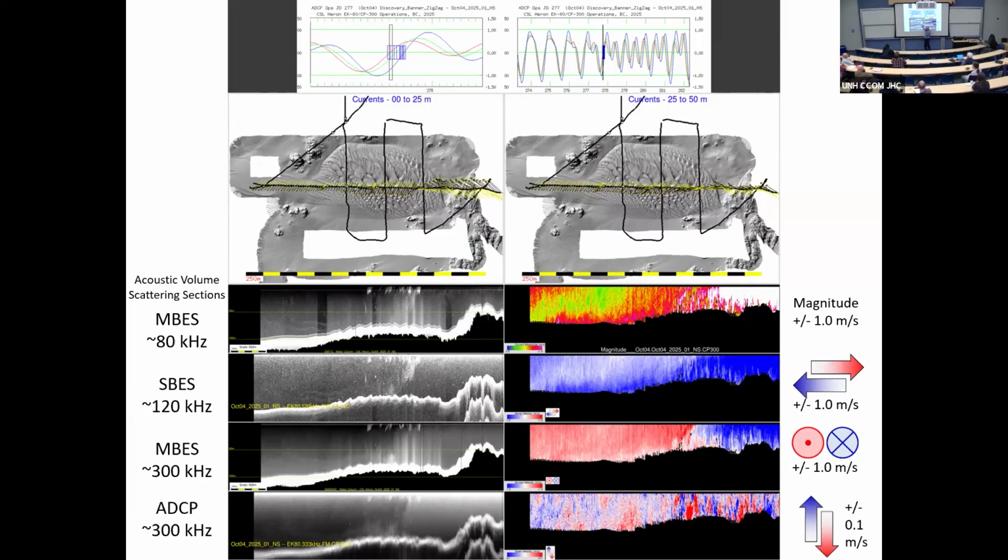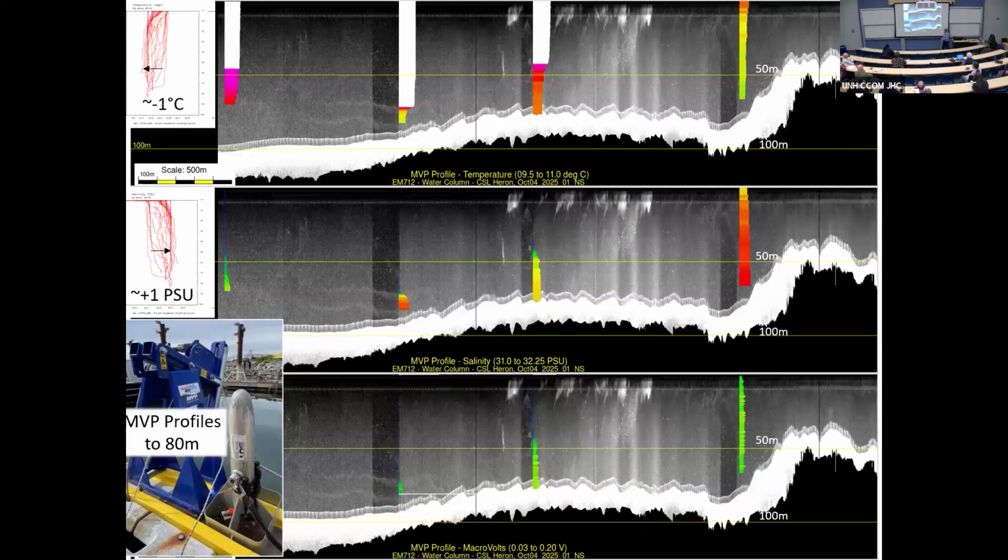It's an ADCP, but it's got a very long pulse. It's a very good signal to noise. You can actually see the water mass boundary. But notice that both the multi-beams seem to be corrupted for some reason. They've got these bursts of noise that don't show up in the other systems. But this is what I think is sediment-generated noise. So actually zoom in on that.